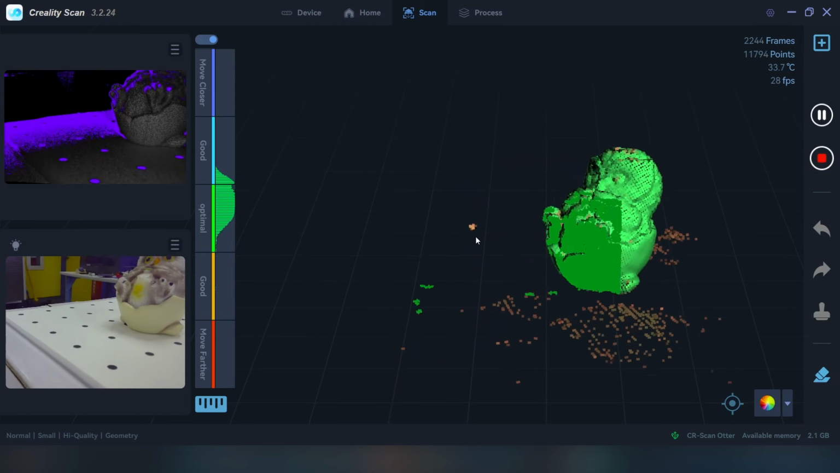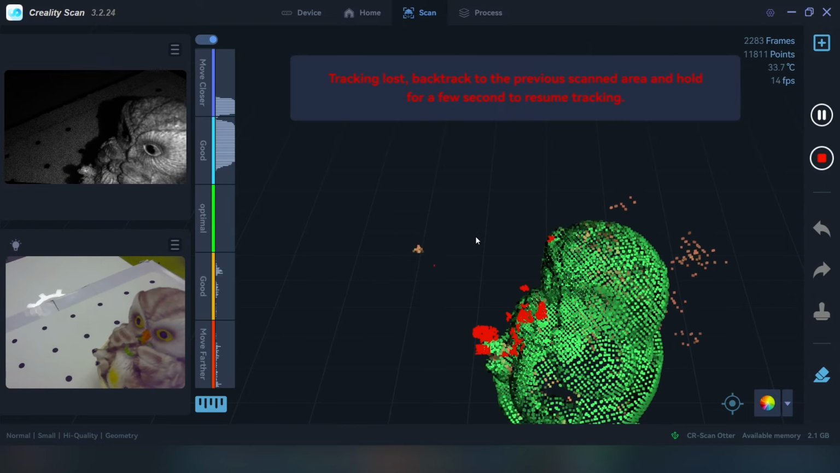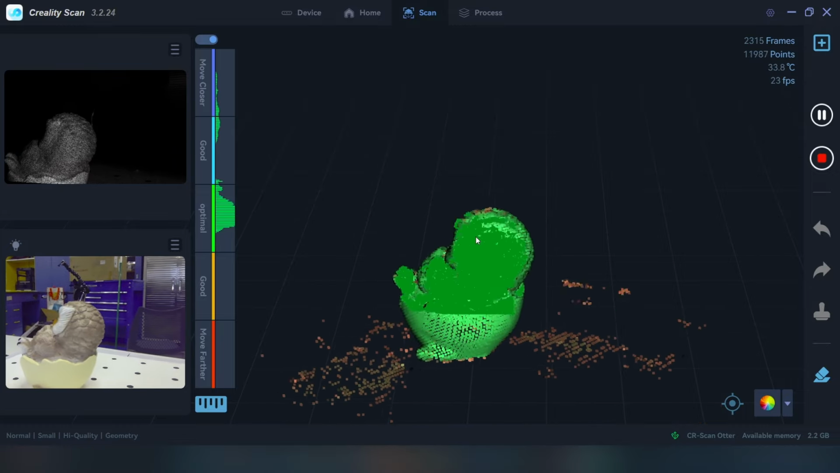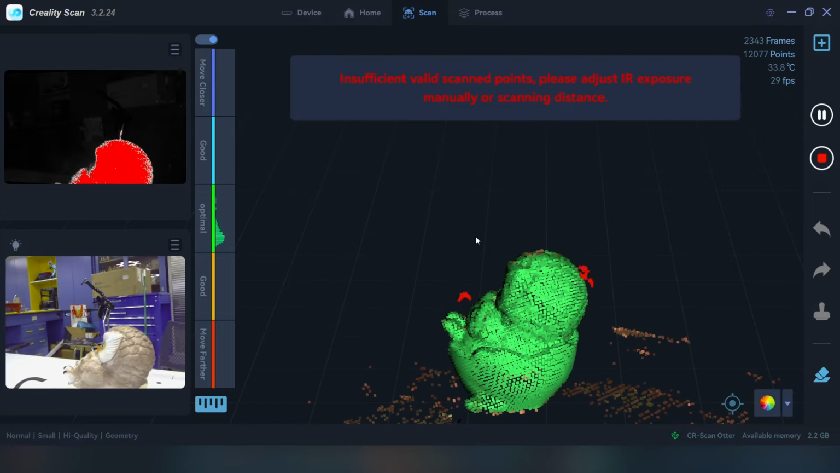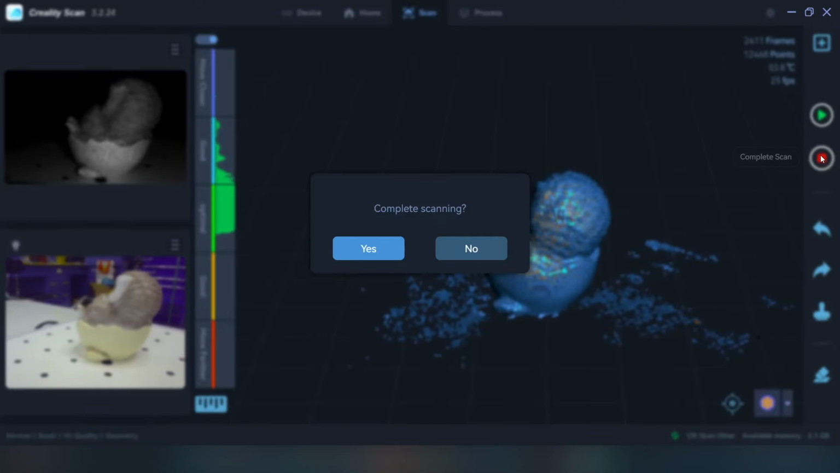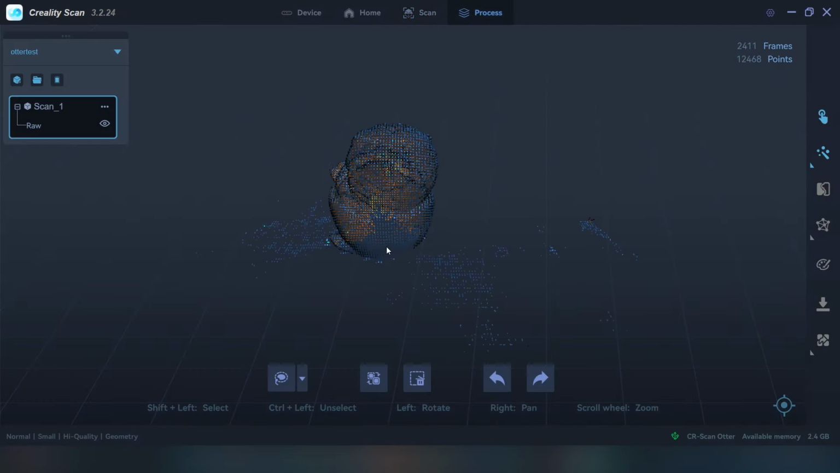I think we did a good job. I think we got most of it over here. And again, as you can see, the tracking got lost, so I put it back to where it could recognize it again, and then it resumes. But we're done here. So we're going to complete the scan. And yes, I'm done. And now we have what is called a draft of all the points that we scanned.